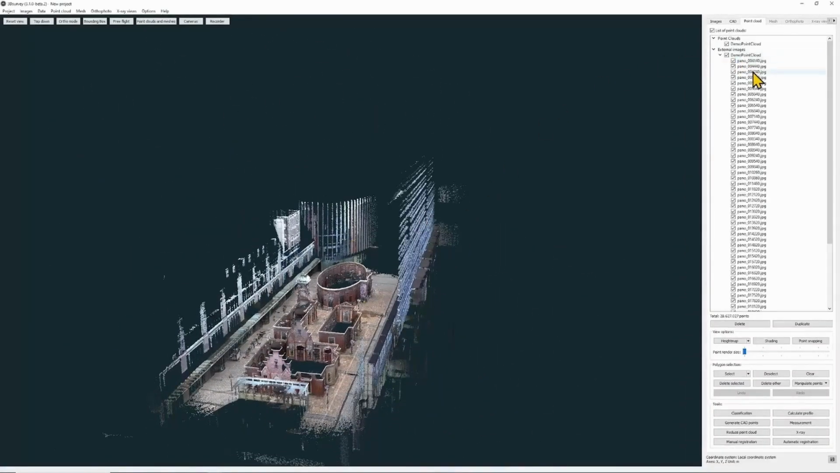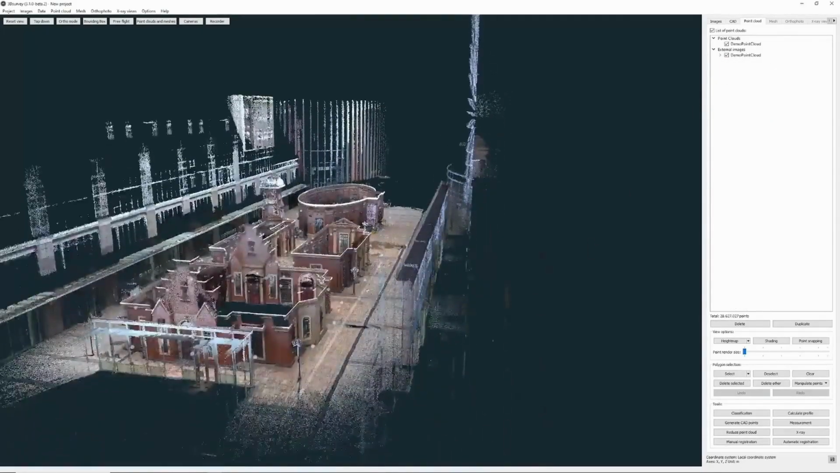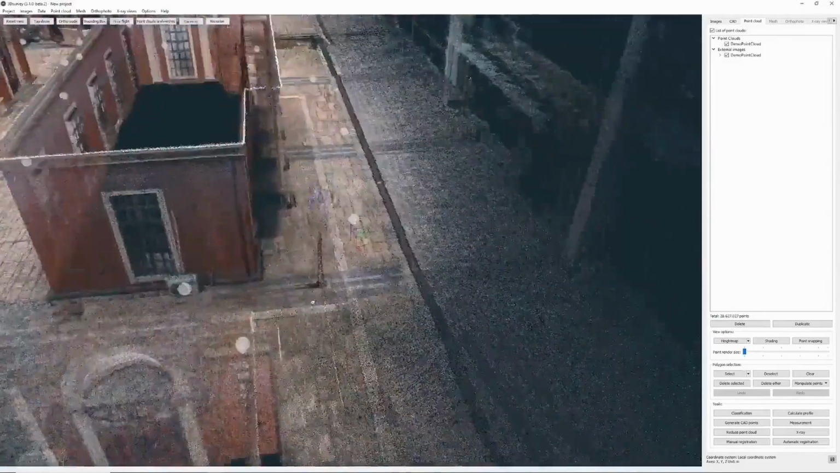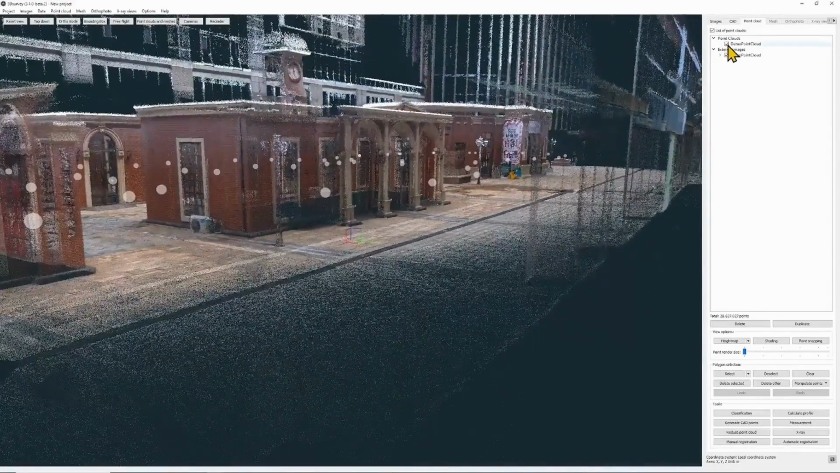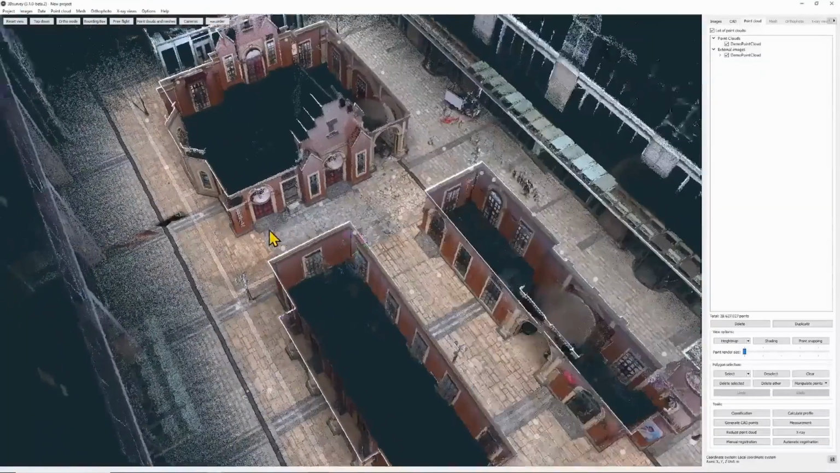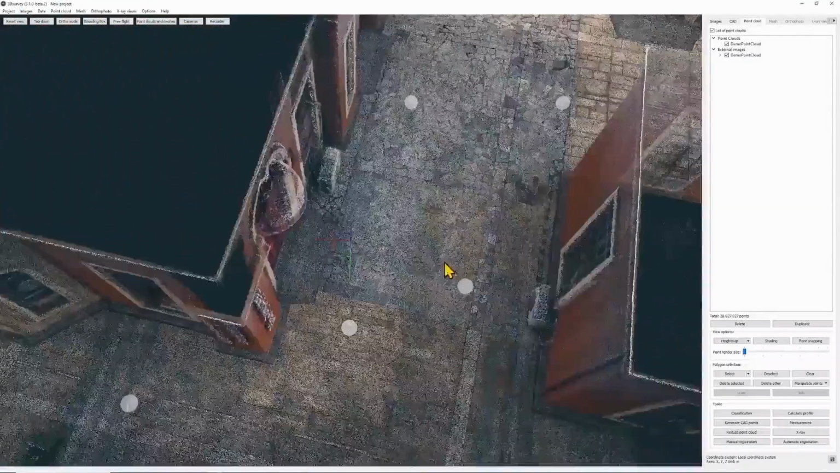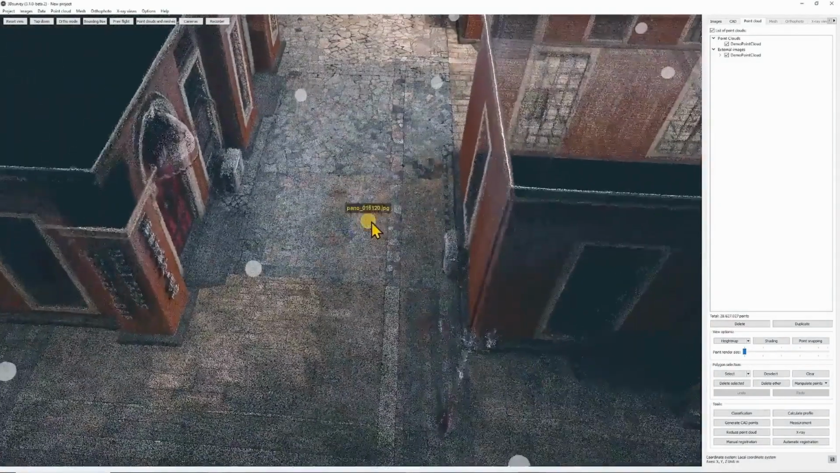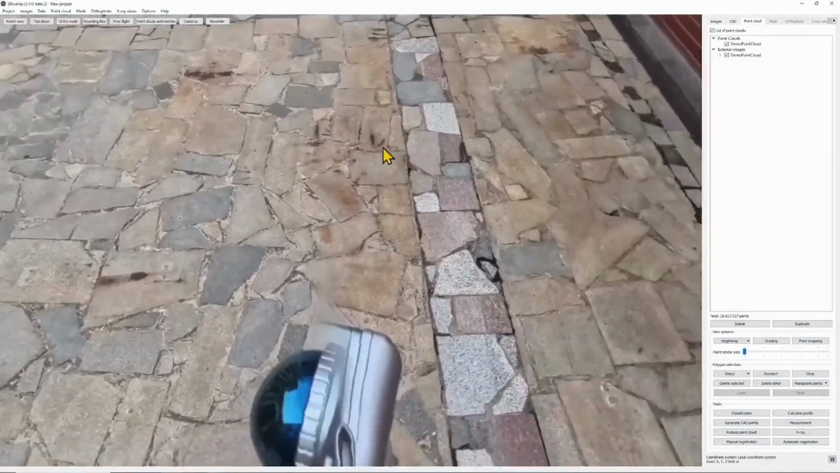Here's the list. When we zoom in on the point cloud, we can see these white dots or spheres. Turn off the point cloud. When I hover over them, I see their names. Now let's see that point cloud up close. We can see it gets rather sparse. Details are much clearer on the image.